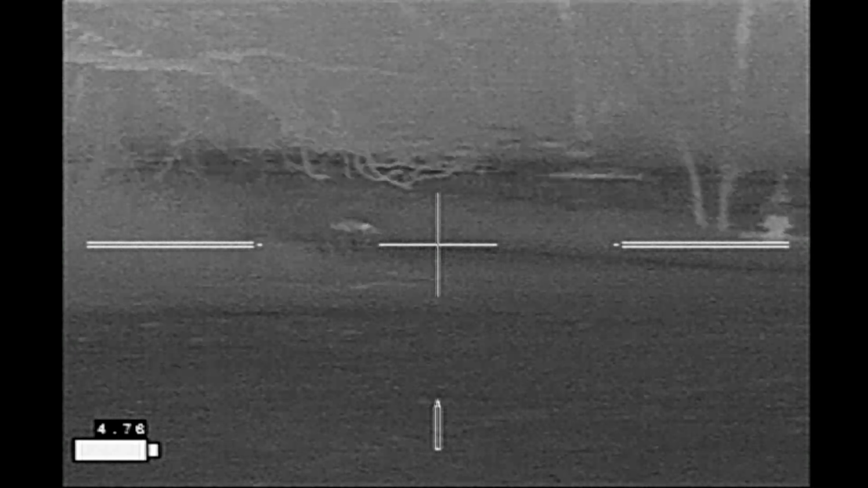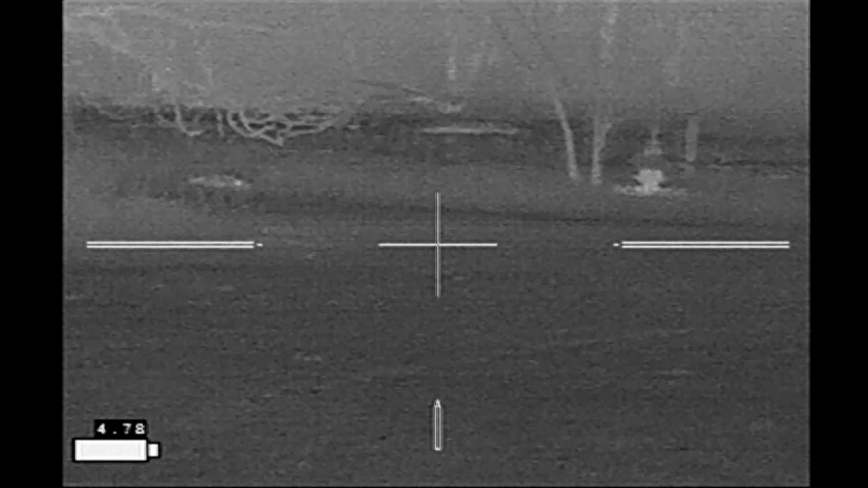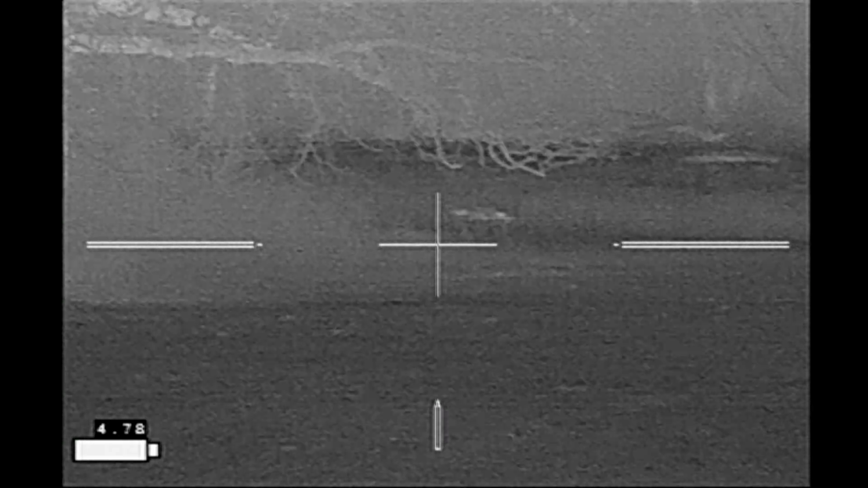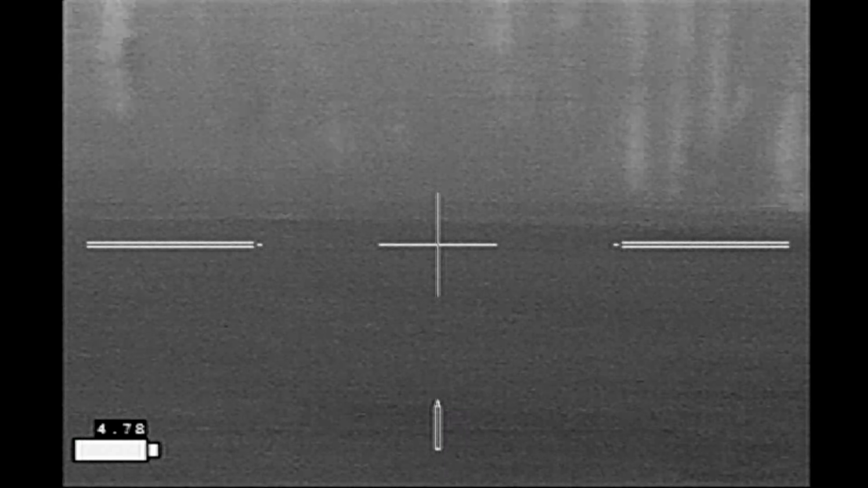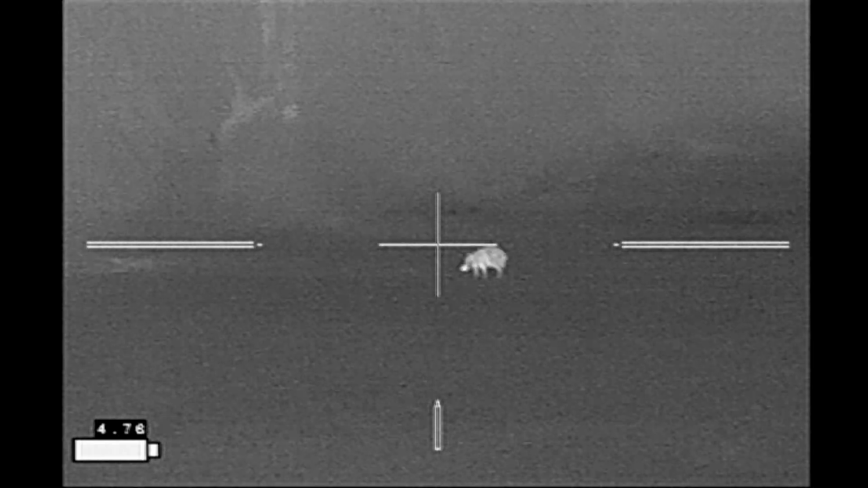There's some pipes over here. I don't want to be shooting in that area. But it appears to be completely down and stable. I go back to look at my second hog. And it's disappeared on me. There it is.